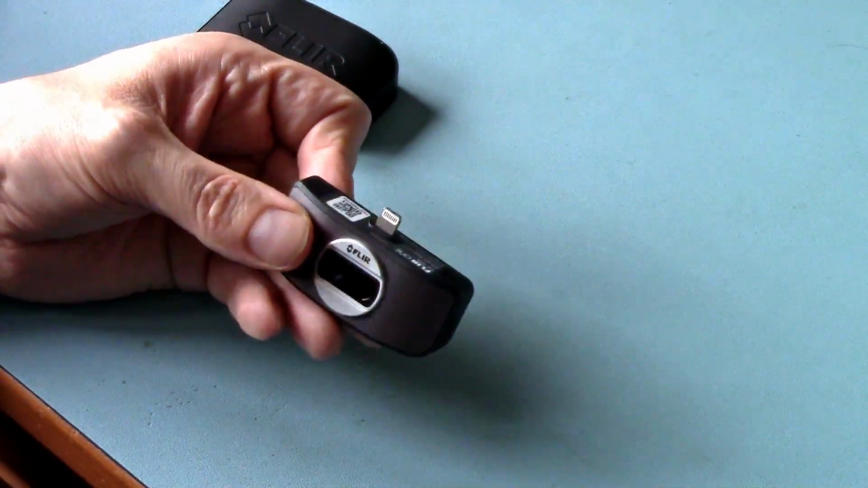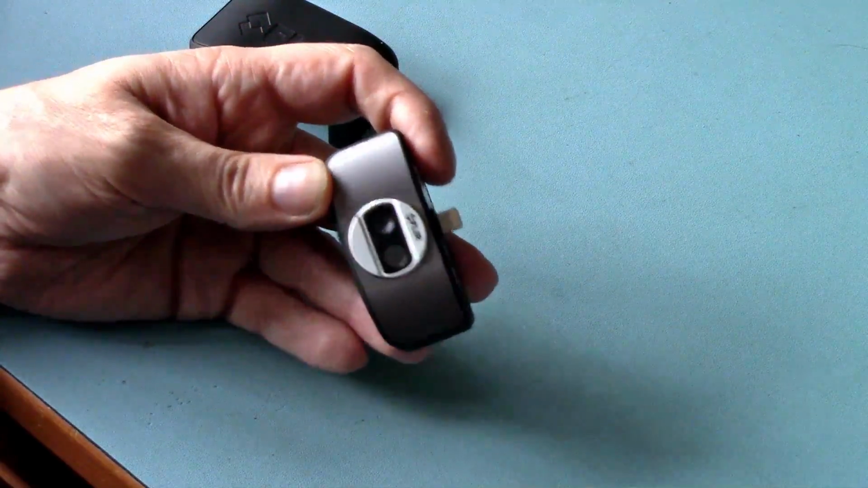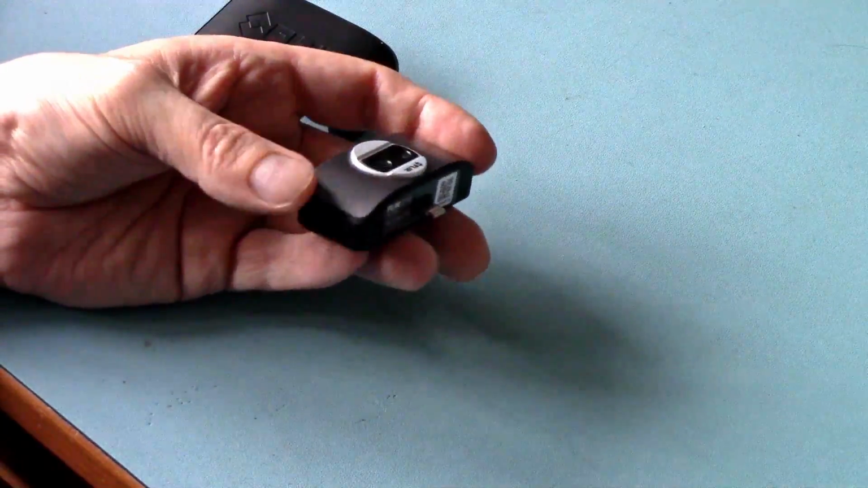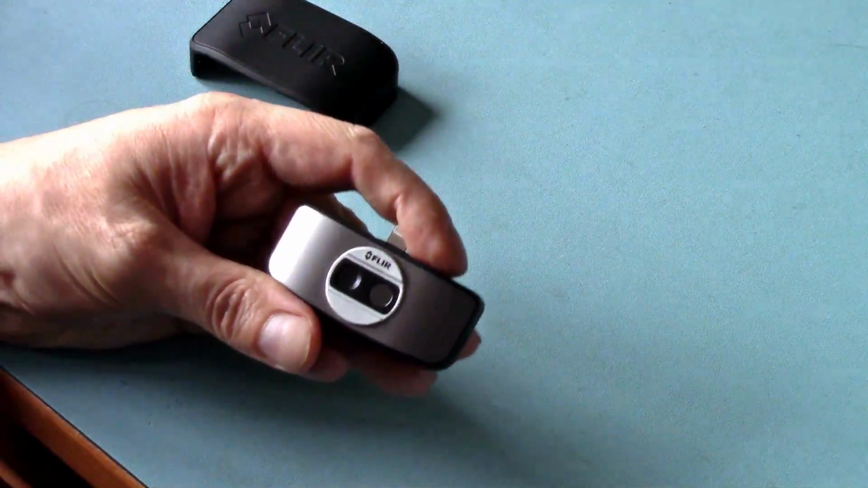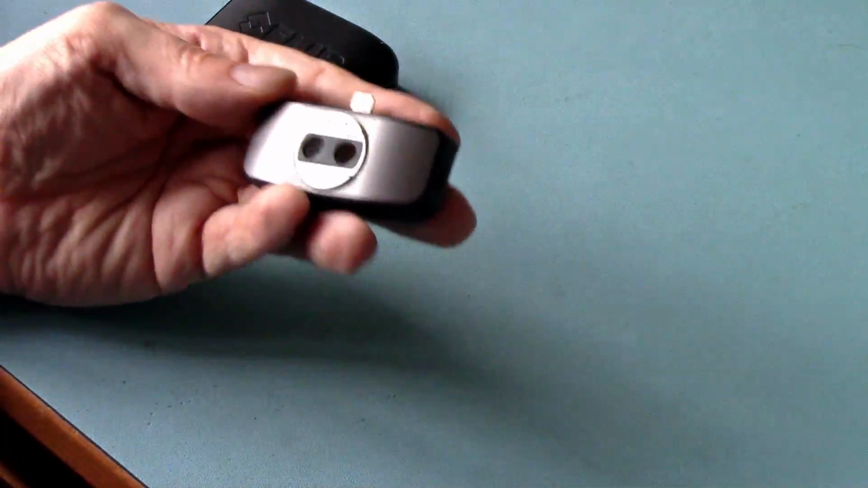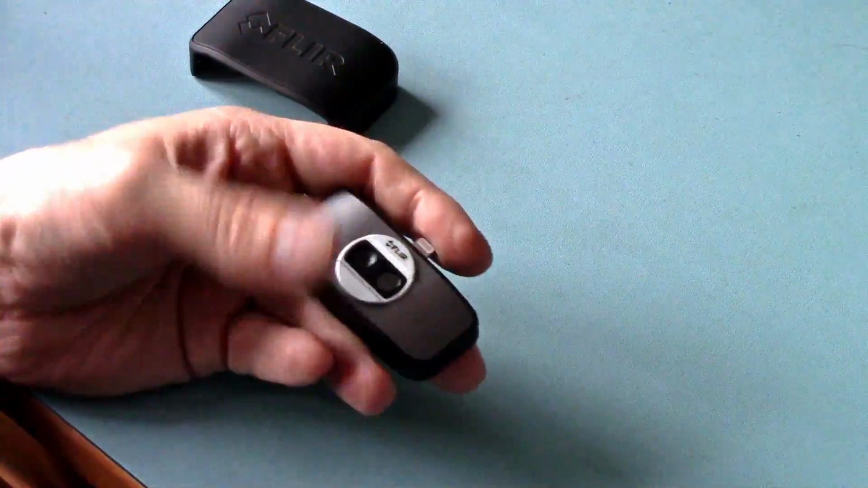If you just use a phone charger or plug it into the side of your computer, it's not going to charge fully. It will end up with a flashing light, which I've noticed, and it won't go solid. So that's something to look out for. That's one of the problems I had, and which I asked about initially. Anyway, they said this new one wouldn't have any of these problems, so that's fine.